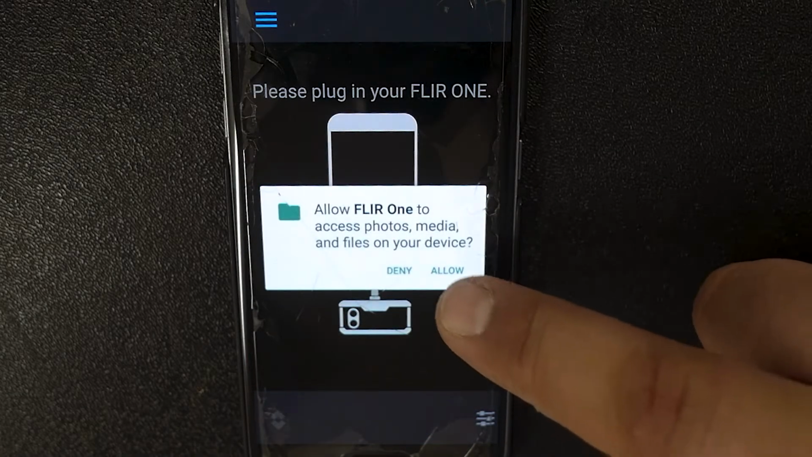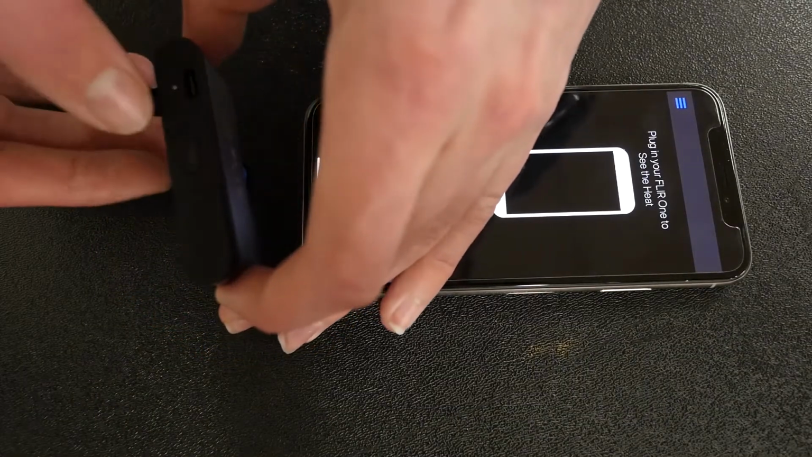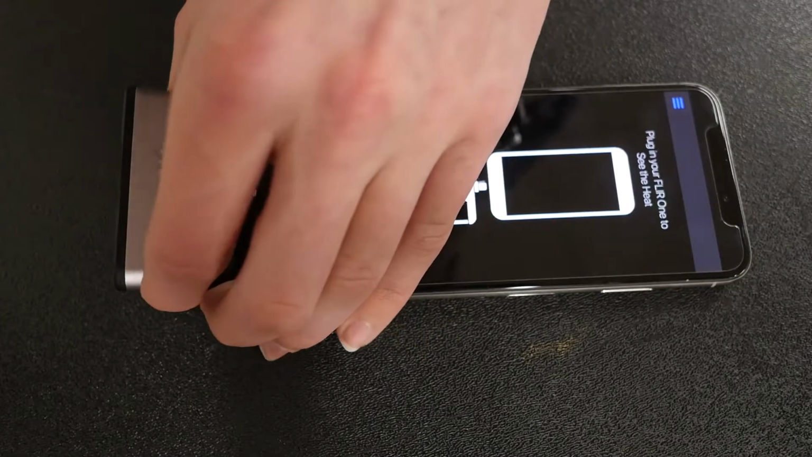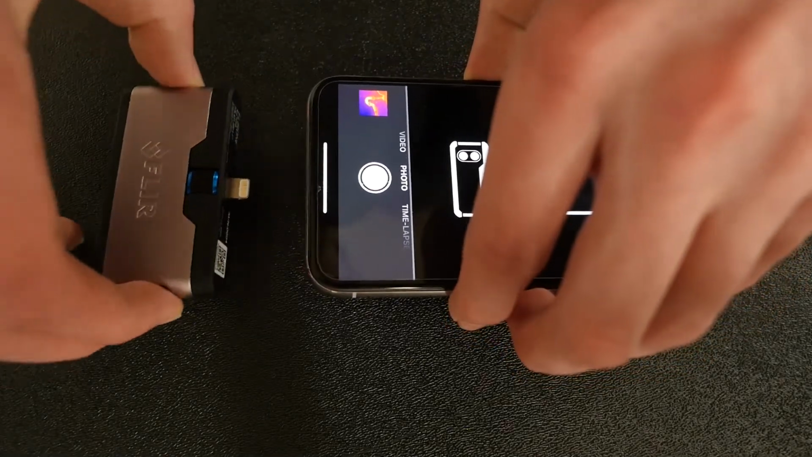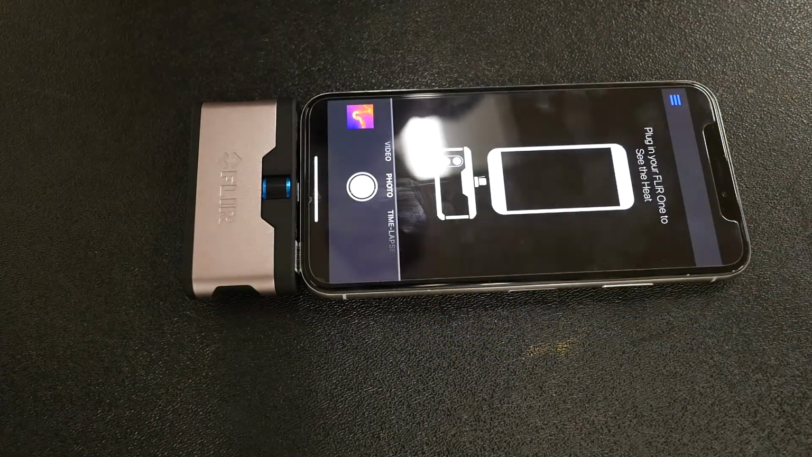Once the app is ready, power on the camera before installing it into the device. Once the app is ready for the camera to be inserted, the dial on the camera changes the length of the phone connector, which is meant for use with various cases. This has been found to be a bit unreliable, and we recommend that you remove your case from your tablet or cell phone to use the FLIR One.